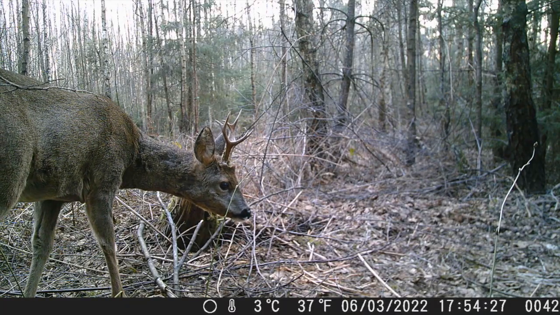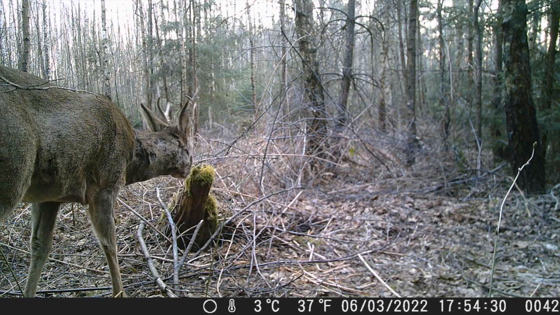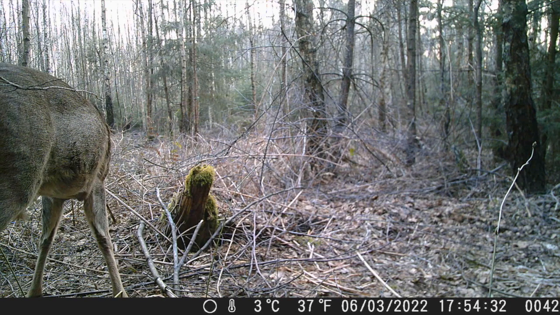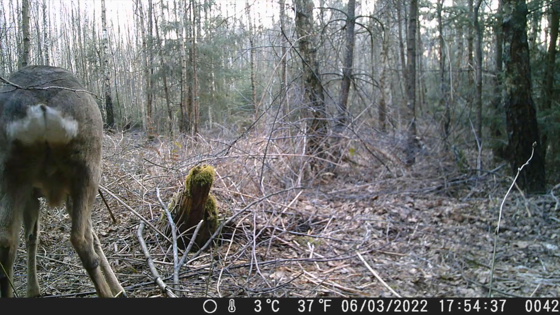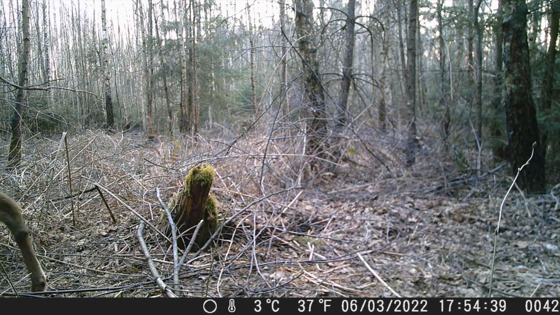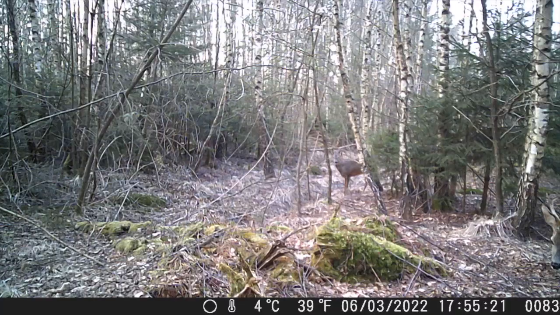Now here you go. This is on the 6th of March, 5 o'clock in the evening, quite early. You got this male here, and he has a small female with him as well. But it looks as if he's got scars on his neck. You'll see another shot of him, another angle in a minute, from the left side of his neck.